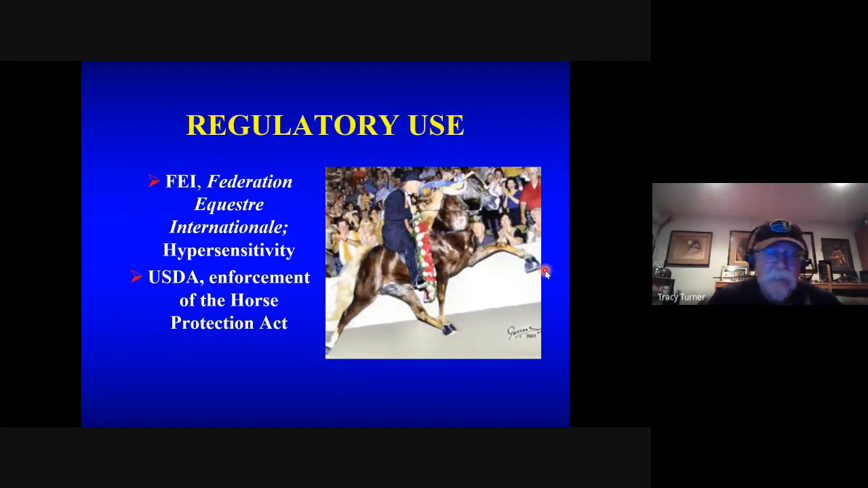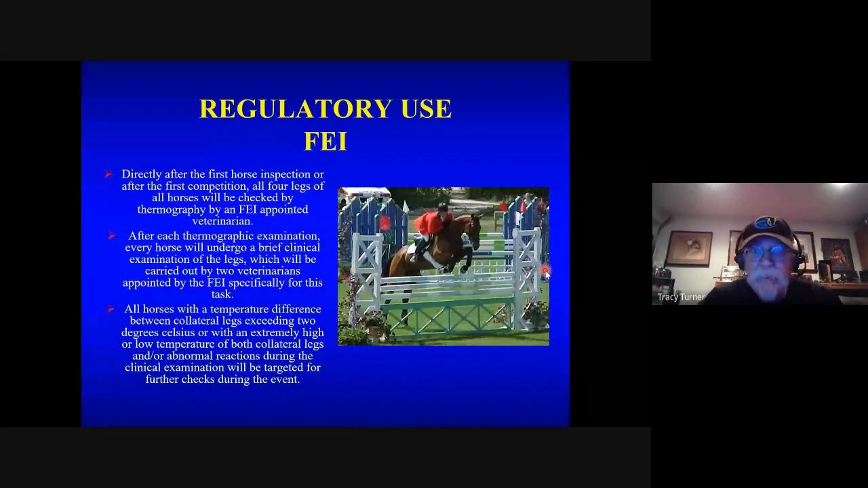So this is just the FEI regulation. Essentially, the way the thermography is used is all horses are scanned thermographically, and then the horses are palpated. I'd like to see the areas of inflammation and sensitivity on palpation, and we're going to use those to determine if the horse is hypersensitive, and if all parties agree, then the horse is hypersensitive.